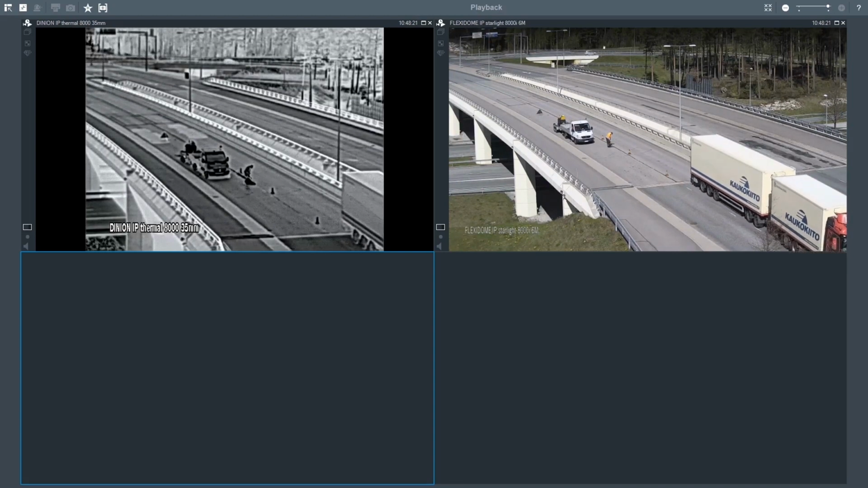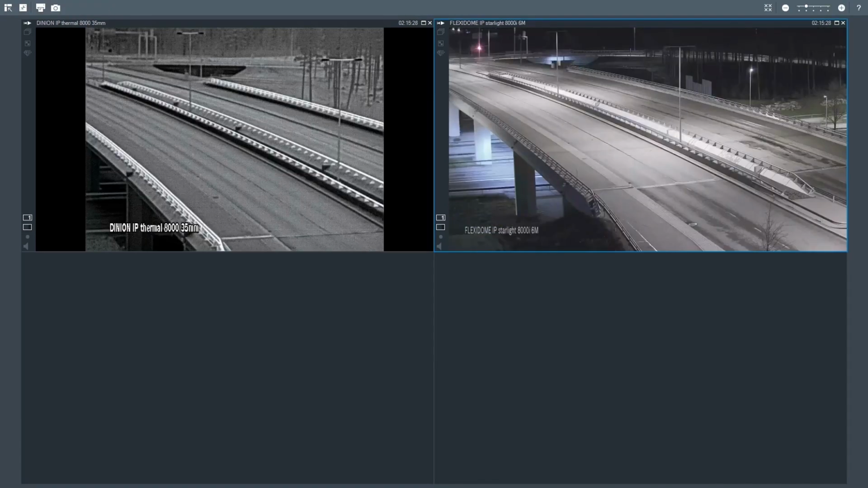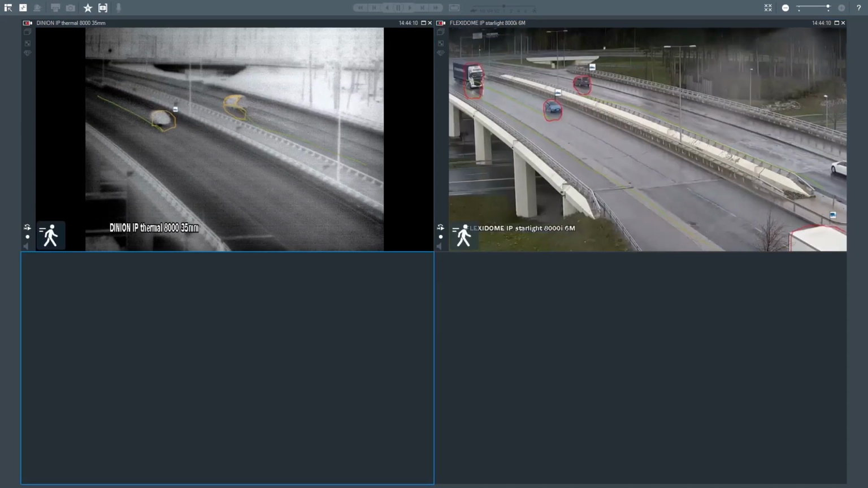So if we continue playing the video here, we change over to a nighttime scene. At nighttime, you can see the thermal camera looks quite different to the optical camera. So the car headlights are not visible, they look black, same as the street lights. But you still have a lot of detail on both images, both thermal and optical.